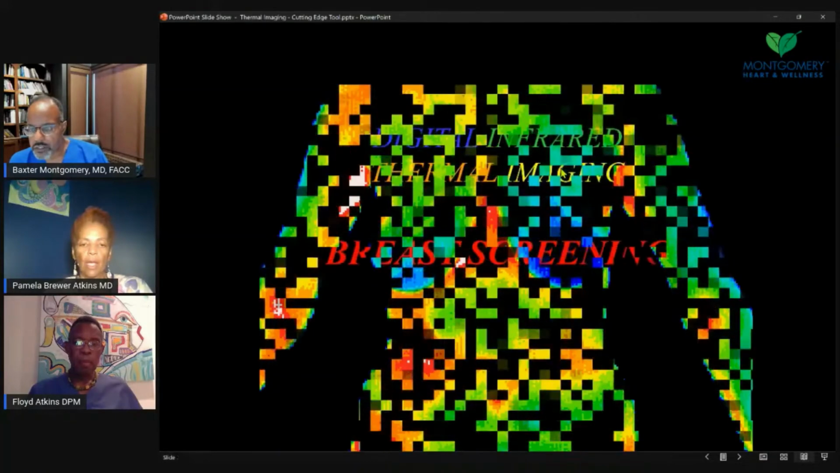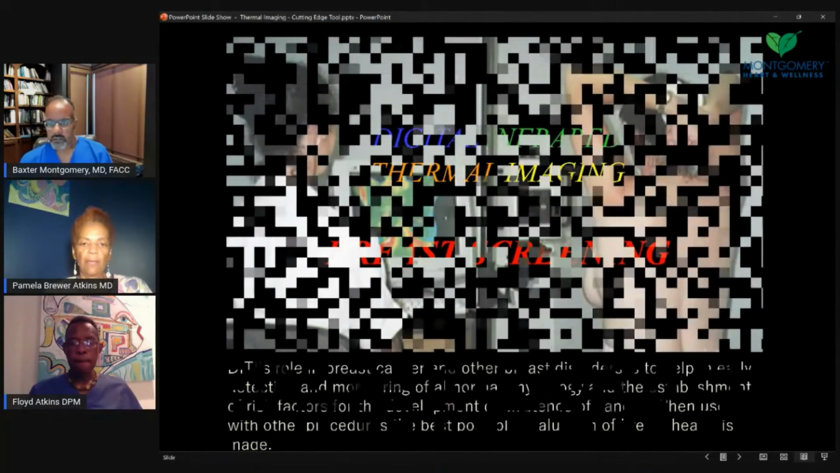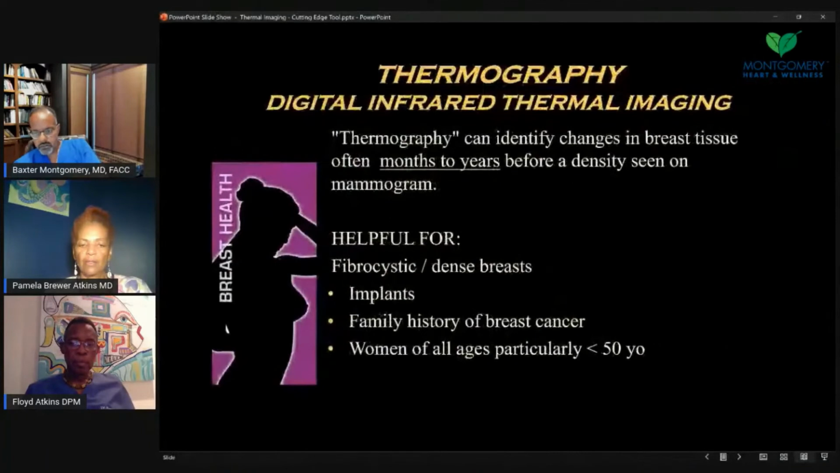Gotcha. And so I wanted to show a little bit about breast, because that's what many people may know thermography for, and I didn't want to leave that out. But for the screening, you do have to remove your clothes, but there's no touching or pressing of the breast. We're looking for the temperature changes. So you don't want to jog into the exam and be hot and sweaty, and you don't want to drink a cool drink or a hot drink right before, because that could affect your temperature.